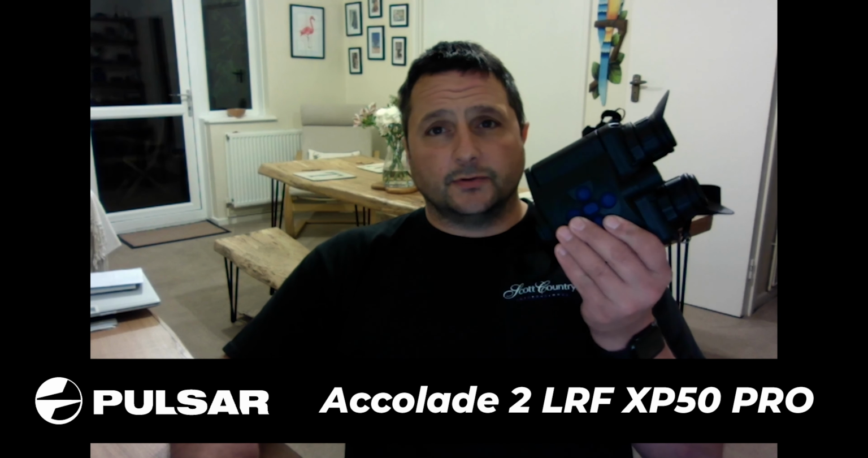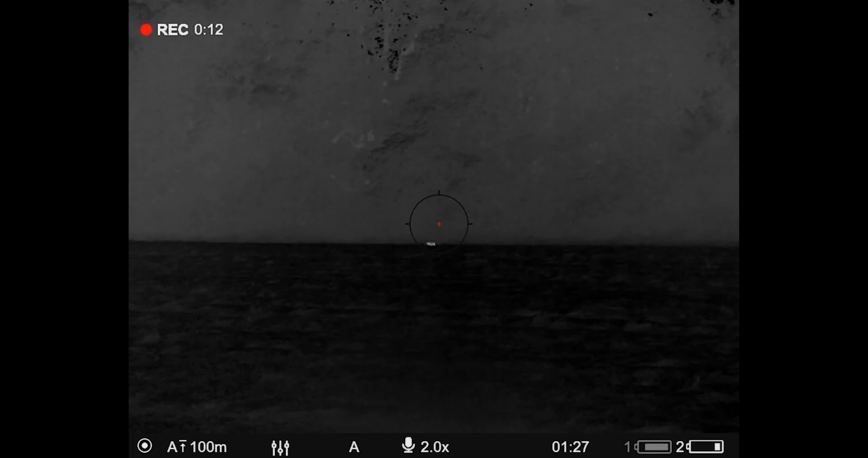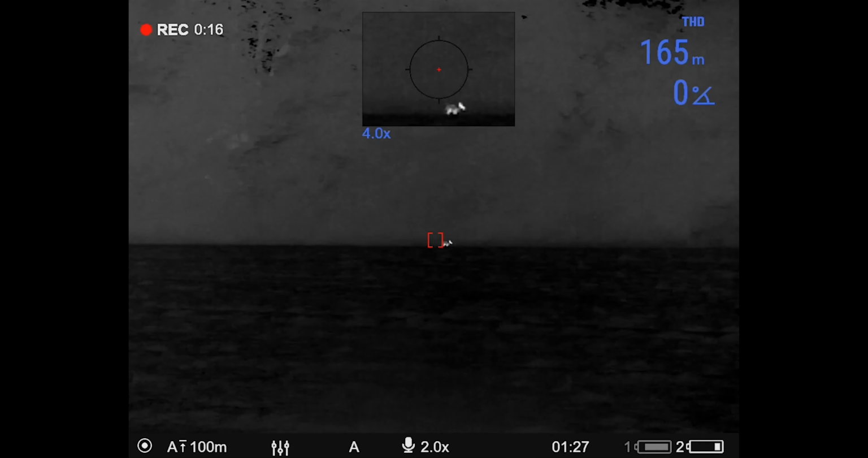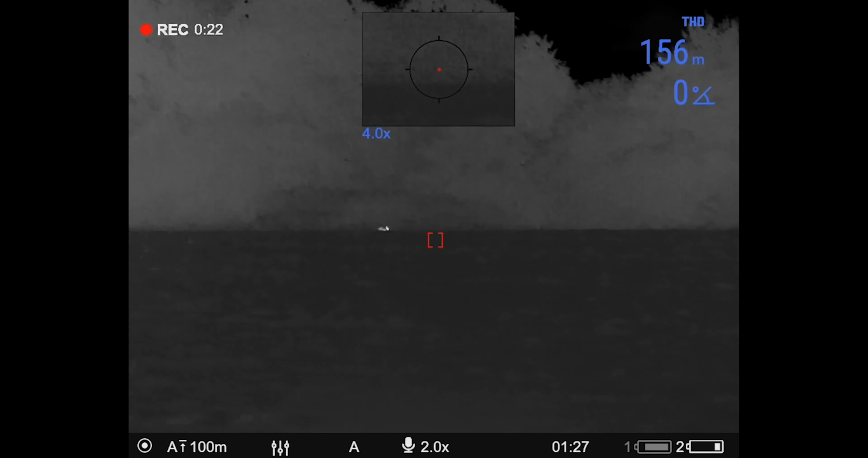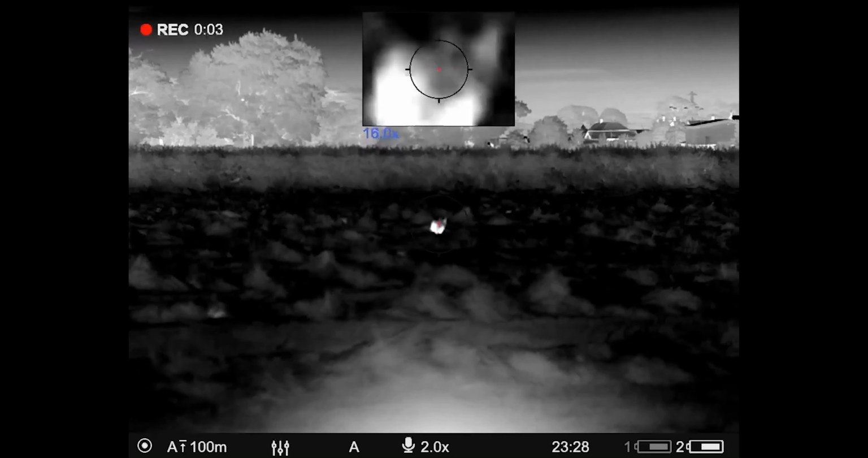Had a couple of successful nights out on the grass cuttings, and I thought I'd give you a brief rundown of using the Pulsar Accolade 2 Pro LRF spotters, fantastic with a kit, and my Pulsar Thermion 2 XP50 Pro LRF, which I've now had for about 2 months, and really got into the groove with it.